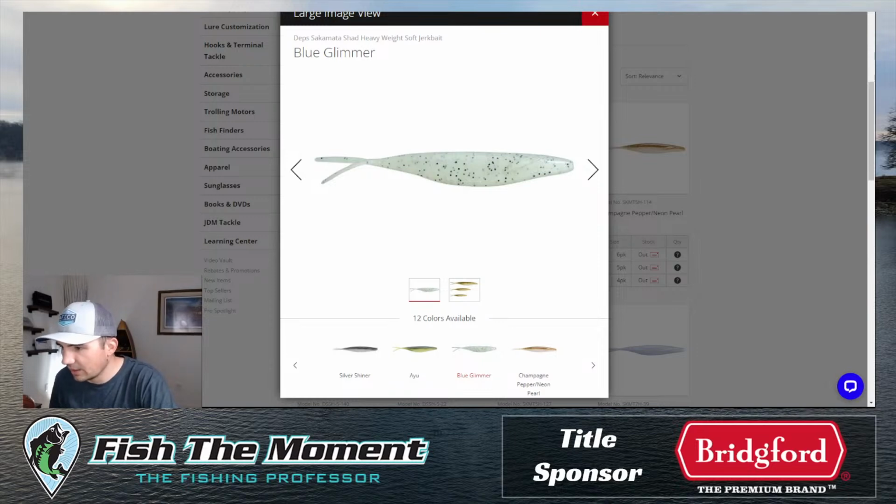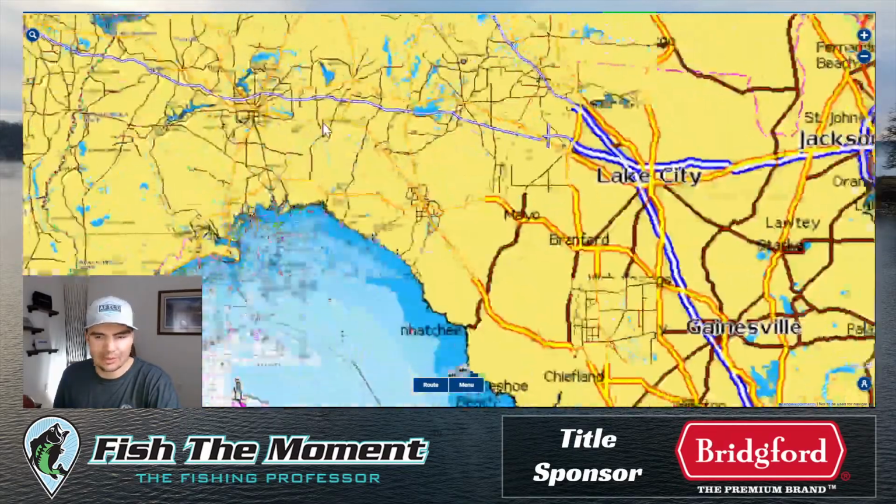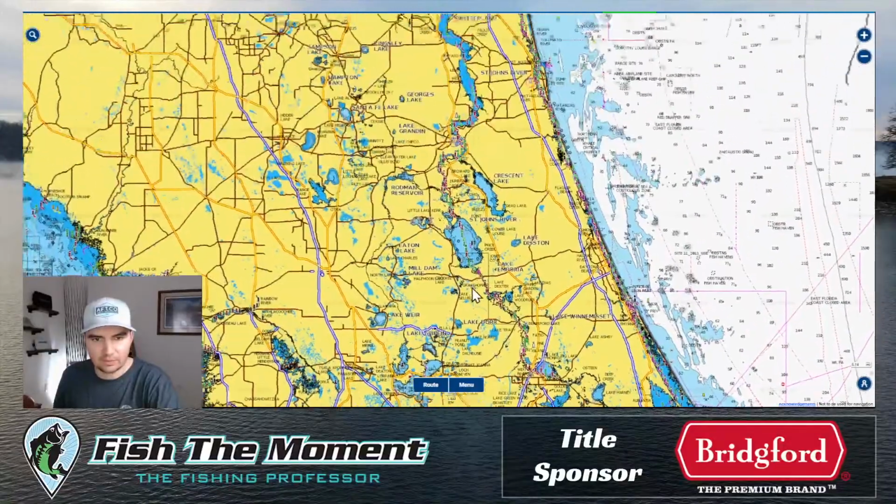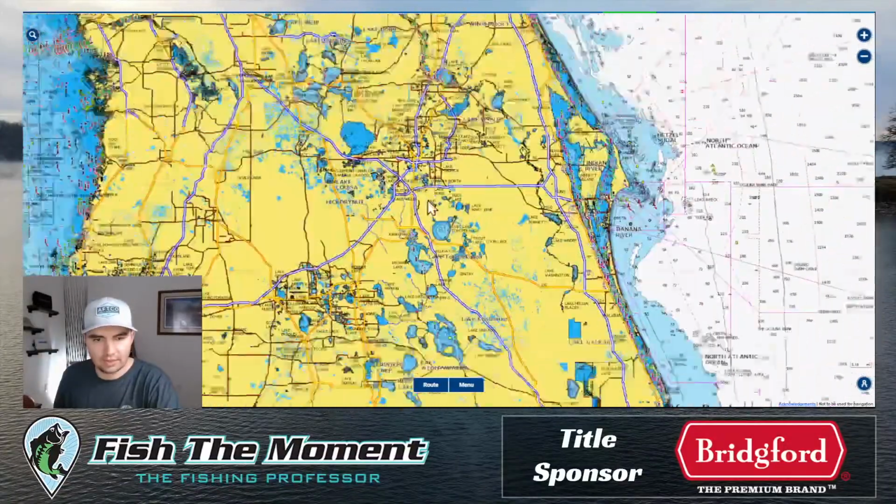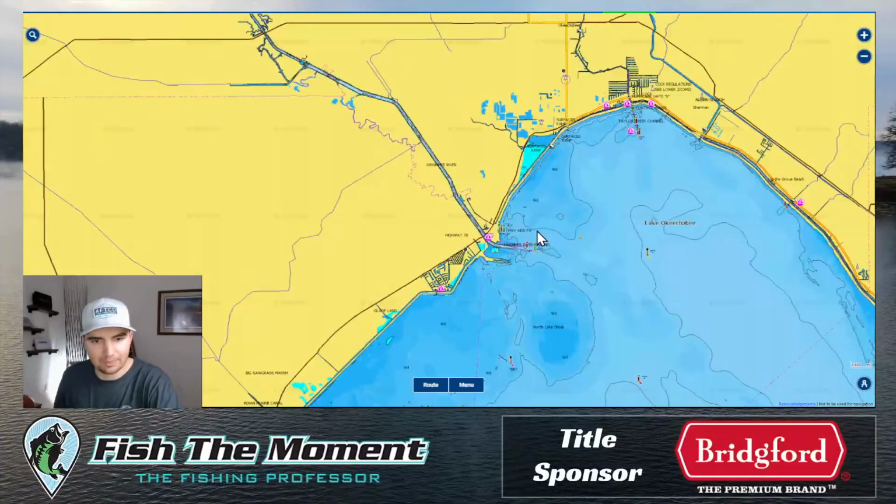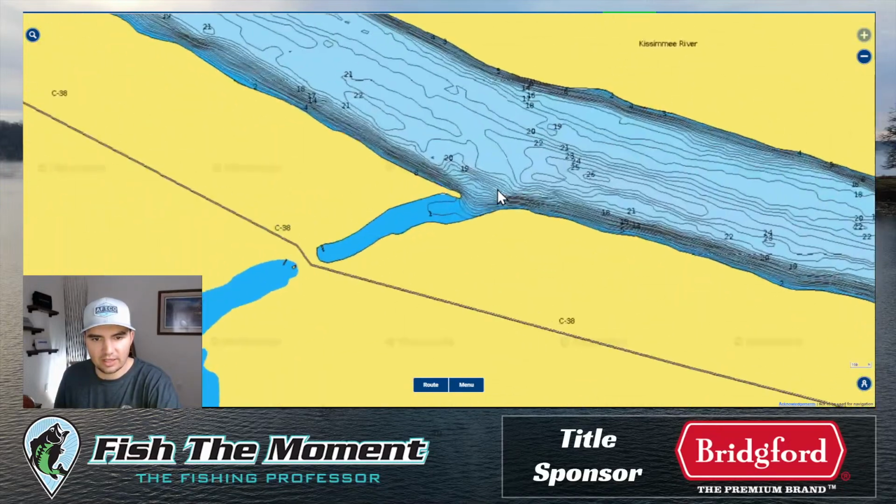Okay, let's see here. What category of structure is the crappie spot that Tyler Vet won on in Florida? Just curious. Basically, what I would classify that as is a ditch. It's also kind of like a canal mouth. There's not really a deep dive classification for this one.